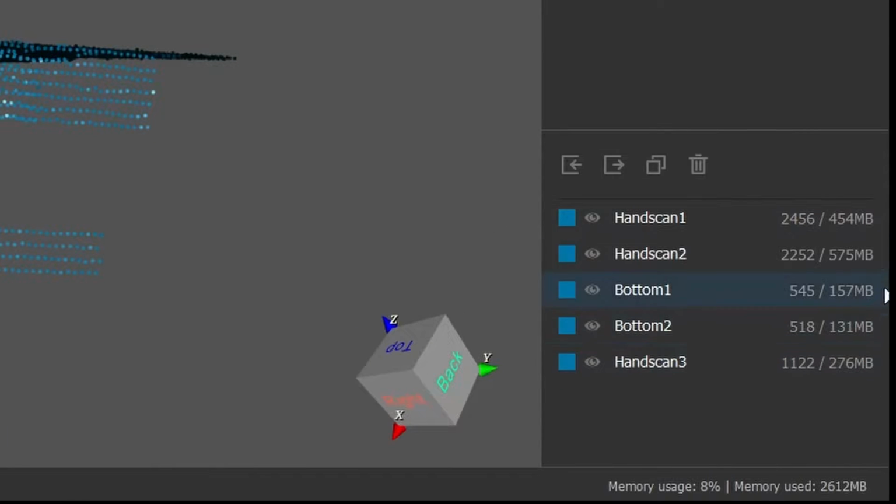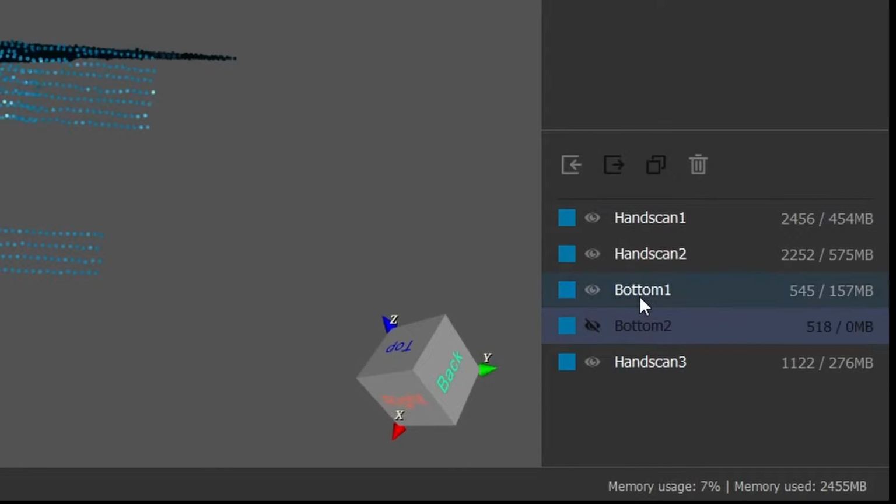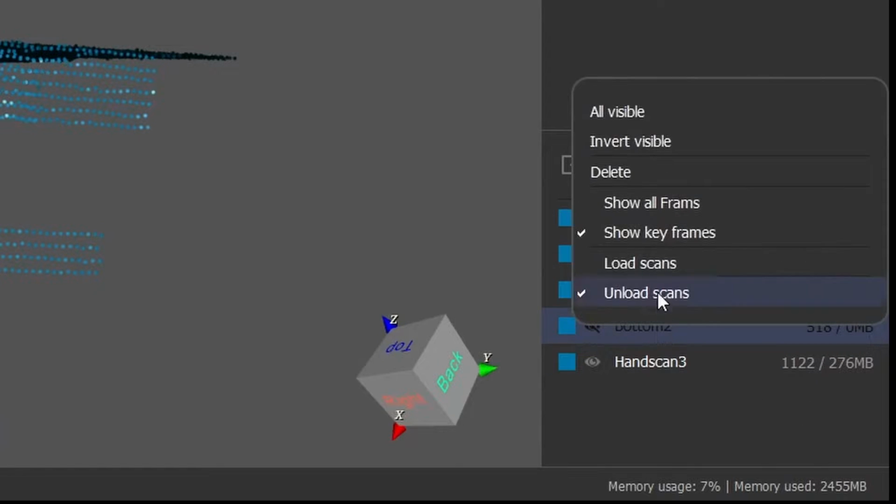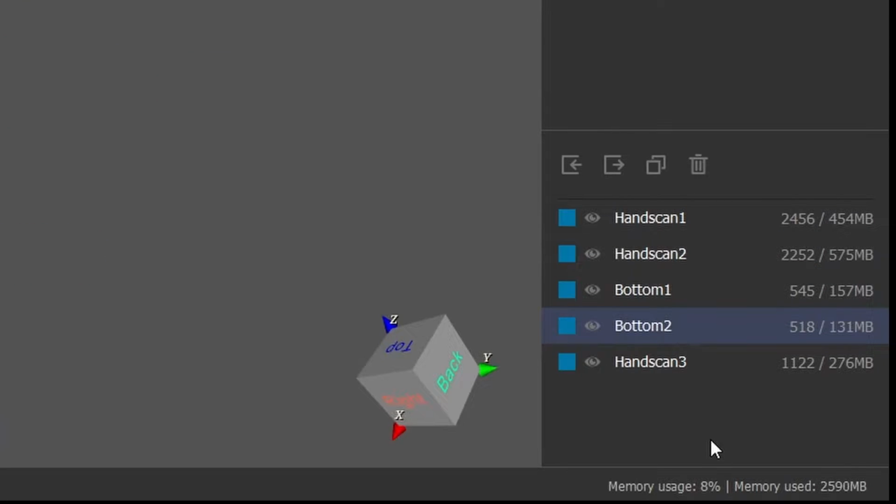You can monitor the amount of memory used and required per scan at the bottom right. You will start to run into stability issues with the software if you try to use more memory than your computer can allocate. You can unload scans to save on memory if you need more scans and are running low. In the cleanup process, this usage can be cut down quite heavily, allowing you to use all of your scans sequentially instead of all at once.